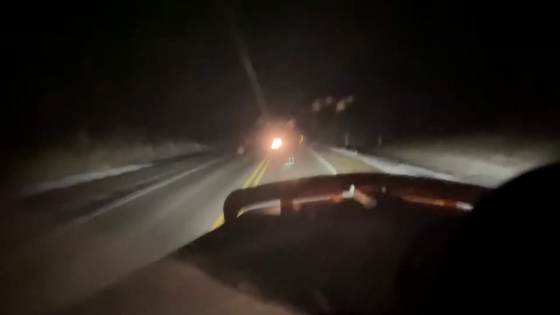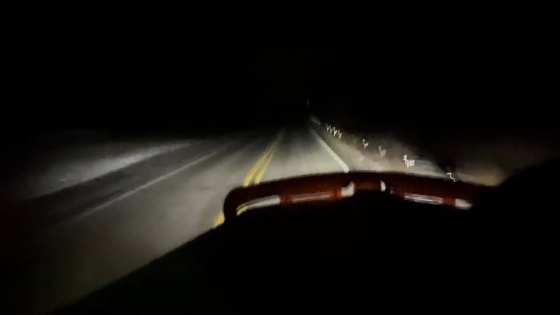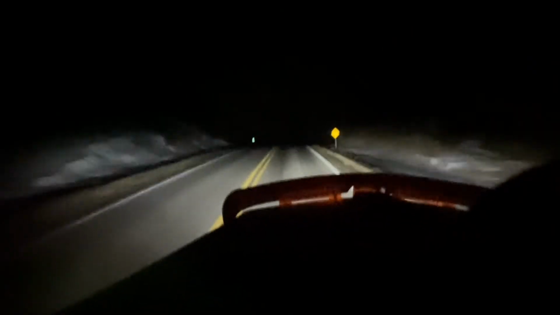But, you know, do back roads scare you? Oh, there go the car right there. See, they look like they had the brights on, but they didn't. So, do back roads scare you? Do they get you a little nervous, you know? Some back roads is straight, some is curvy, some is wide, some is narrow.